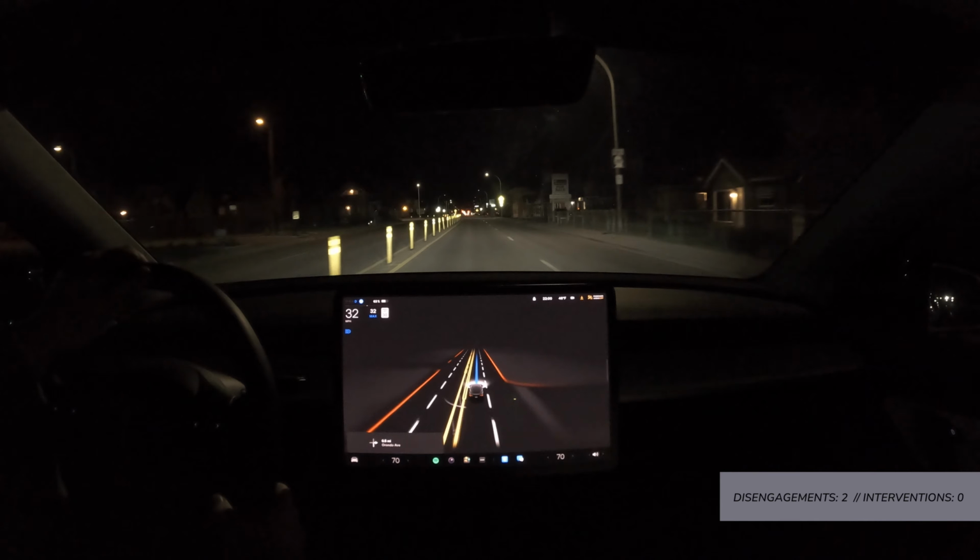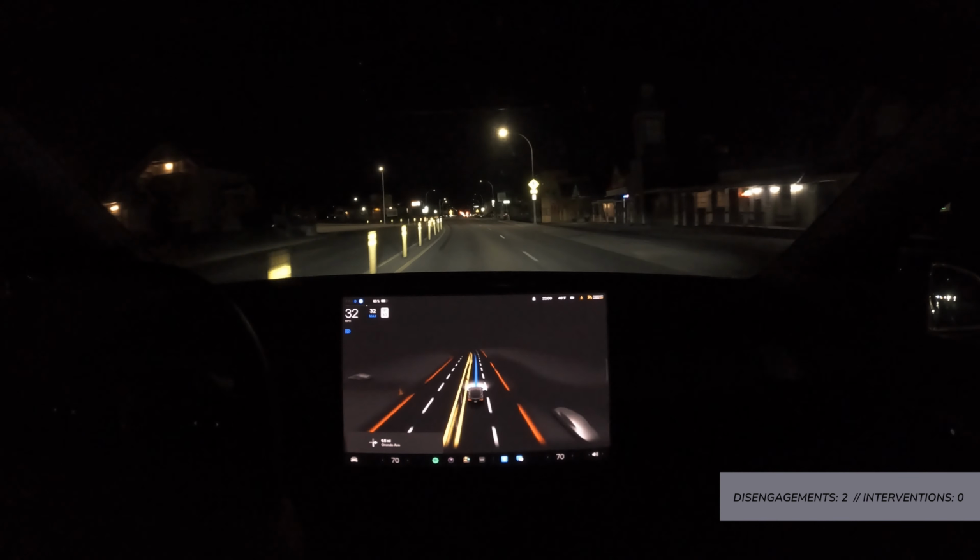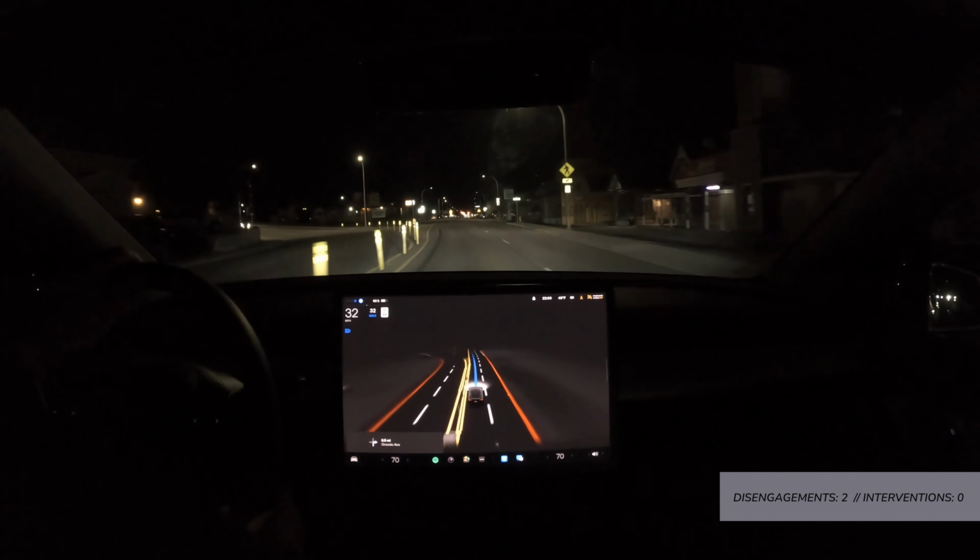Okay, strange lane change there. There's really no reason that we need to be in this lane. It's never done this before. I'm not sure why we're in the middle lane. We're definitely going to need to get into the right lane.